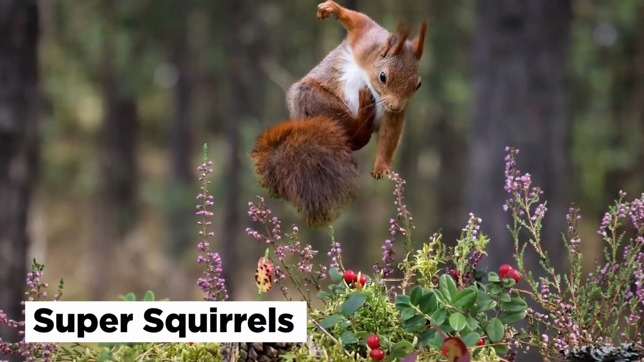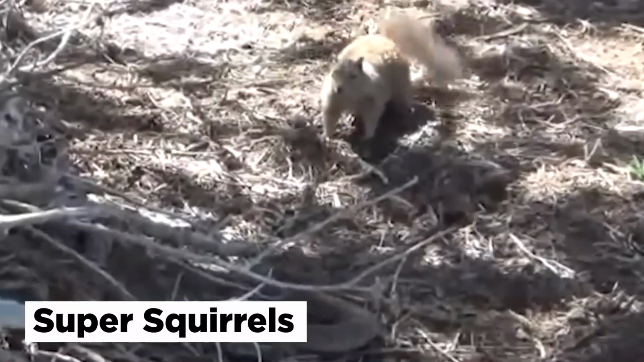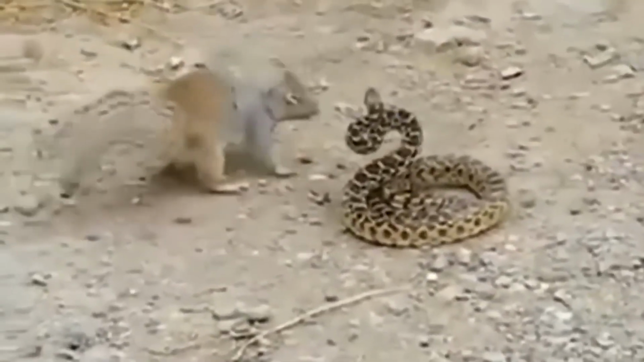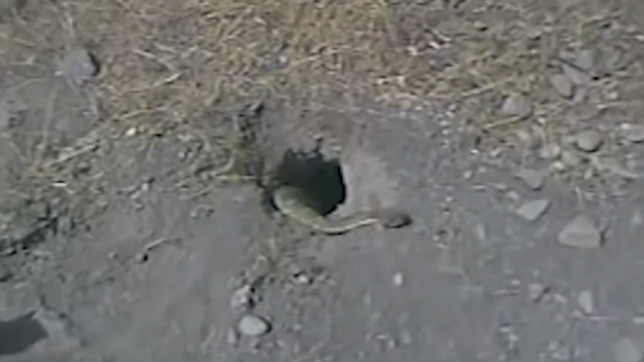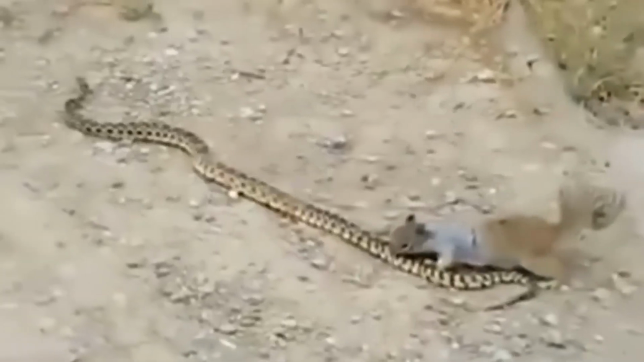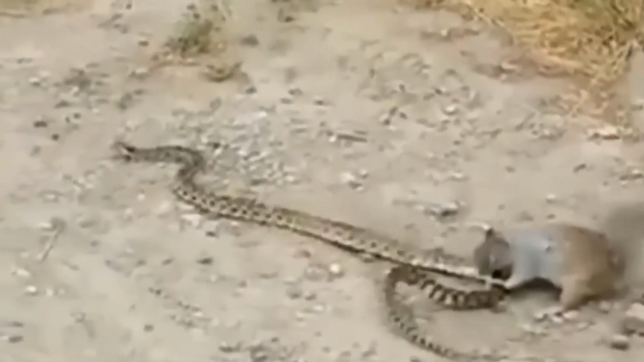Super squirrels. It seems like an uneven match at the beginning: a ferocious, possibly venomous snake versus a tiny, unarmed squirrel. But thanks to an amazing evolutionary marvel, the humble squirrel does not have to fear the slithering serpent, as adult squirrels have become completely immune to most known snake venom thanks to a special protein in their blood, and also have extremely fast reflexes. They have been known to attack, injure, and even kill snakes, and will often savagely bite them to death before eating them.